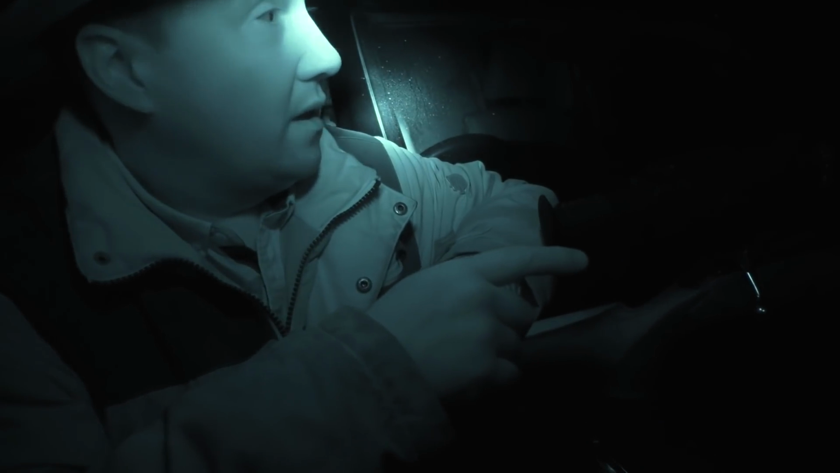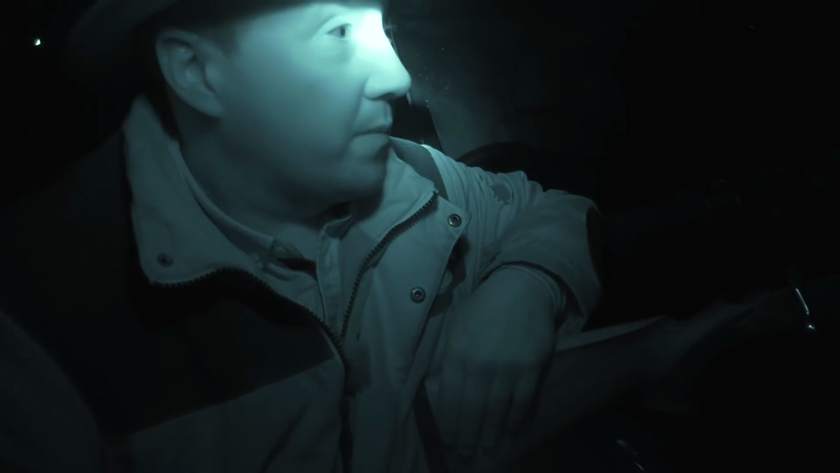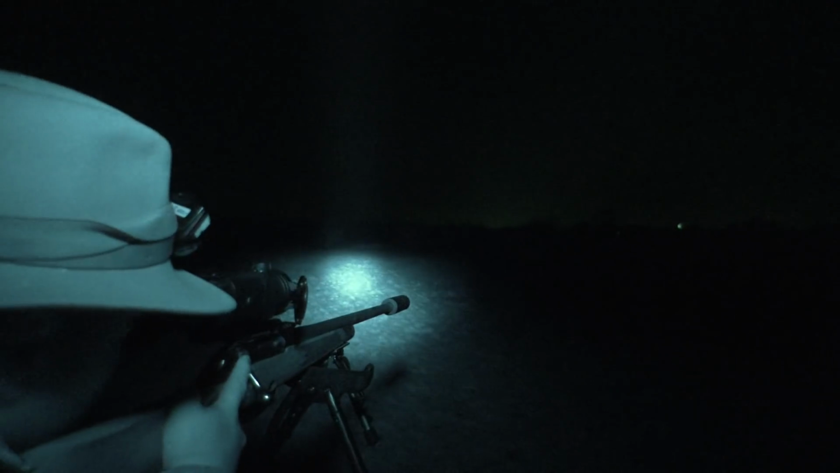Again, we've lost a few lambs out of this field here, so we know the foxes are here. But fingers crossed, we'll get a good response from this one. Is that it coming through there?